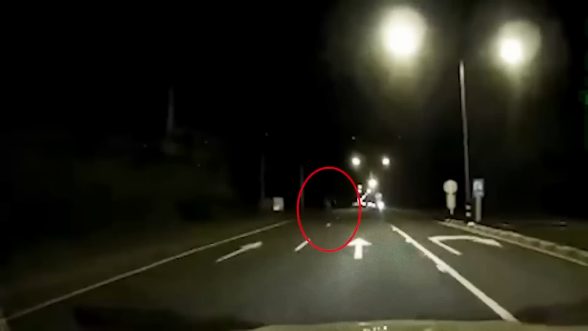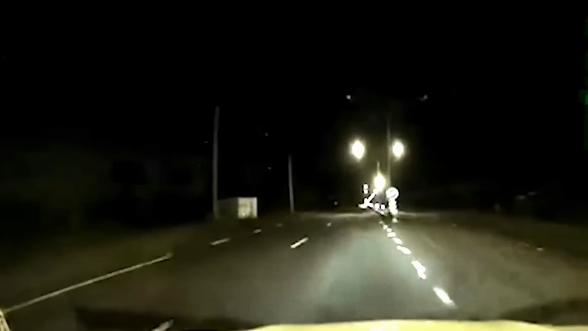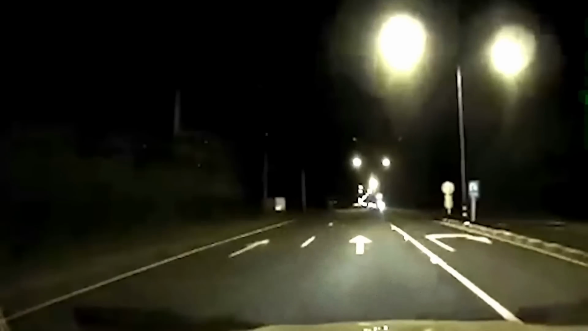Now, could this dashcam have caught something supernatural? Some kind of ghostly apparition, perhaps? Or is it just our minds playing tricks on ourselves or a glitch in the recording? Well, whatever the case may be, it's definitely creepy. And it's up to you to decide what you think is going on here.